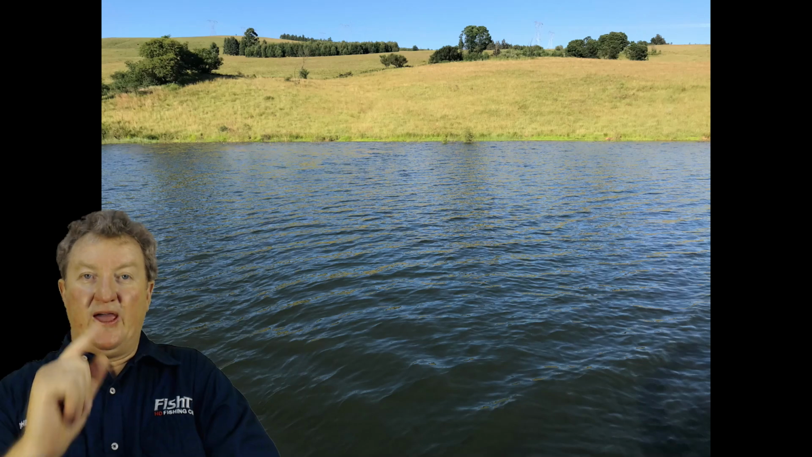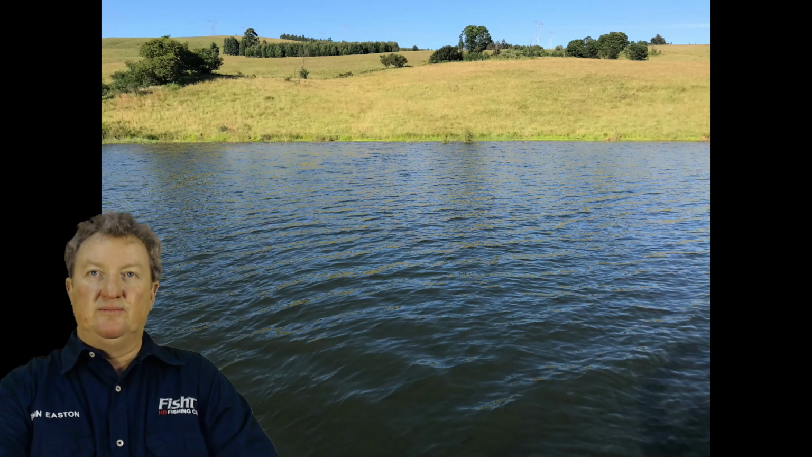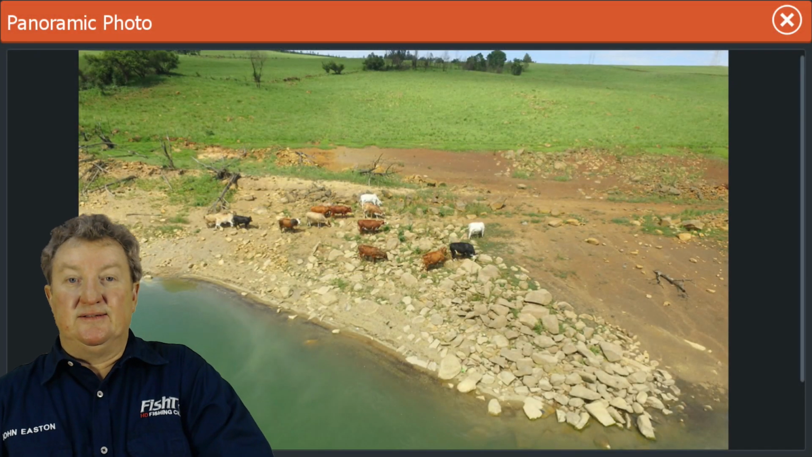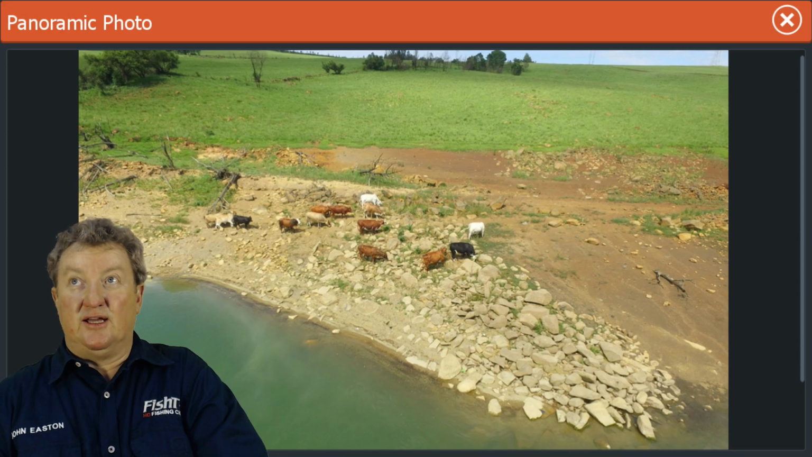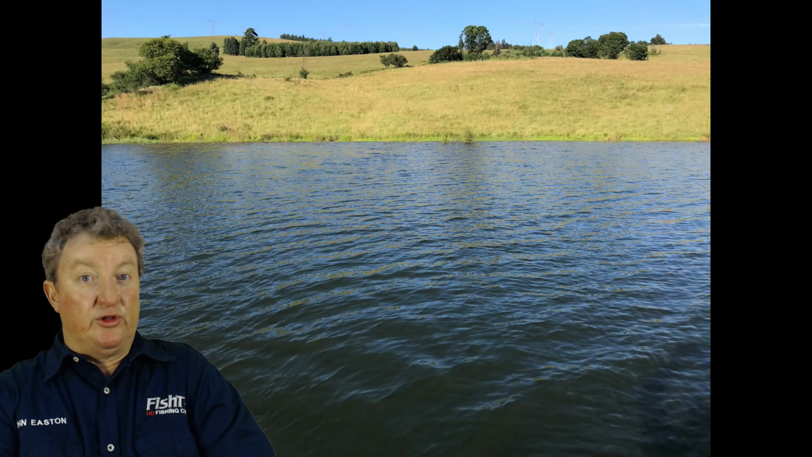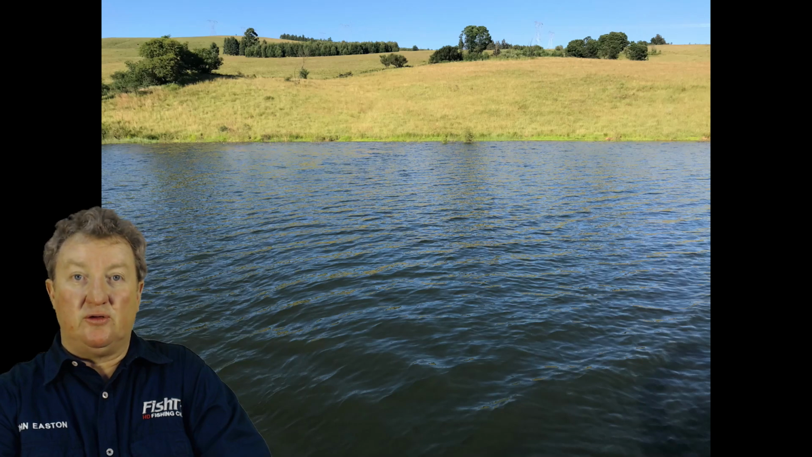If you had these charts, you tap on the imagery, that is what that actually looks like when the dam was low. Now guys, going there with no charts, that's what you see with your naked eye, and you bank bash along there.